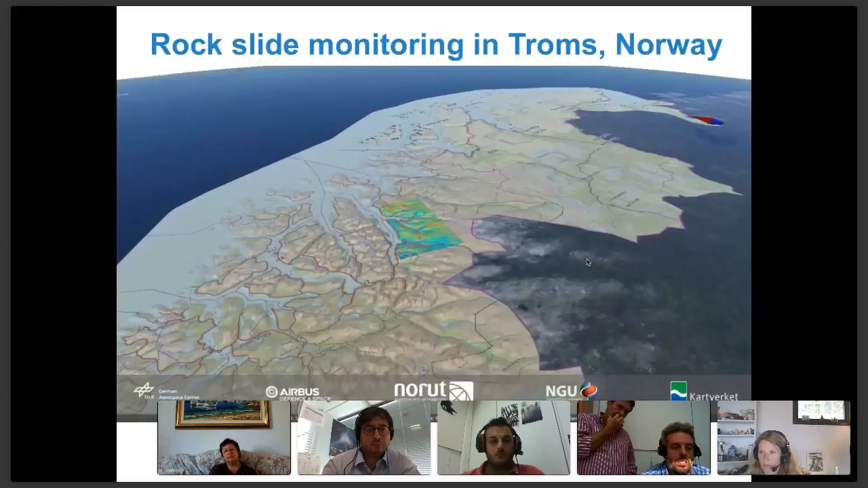And to the right, you can see the first InSAR mean coherence map. We have also results for southern Norway, but I'm not showing this here. And this is the development.